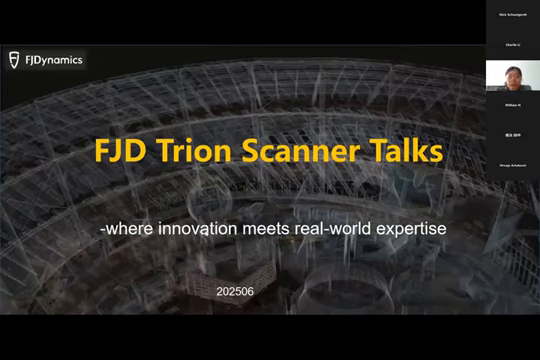So before the talk really begins, let me briefly introduce why we plan the FJD Trion Scanner Talks. Since we first launched our scanner, the FJD Trion S1, in 2022, we are the manufacturer of the FJD Trion scanners.